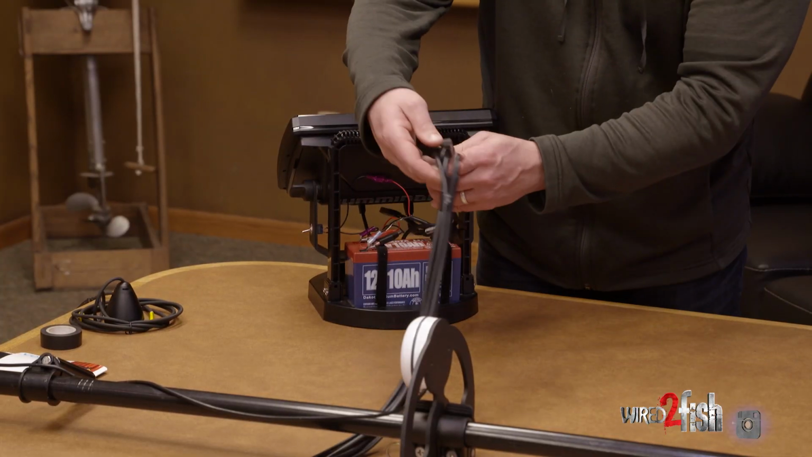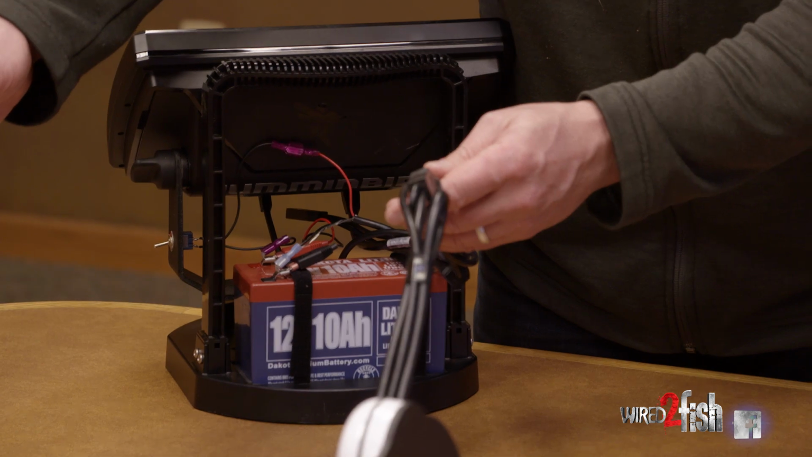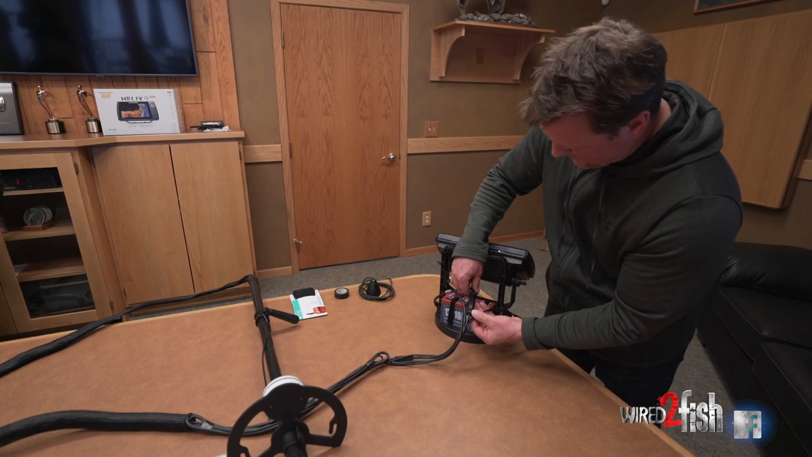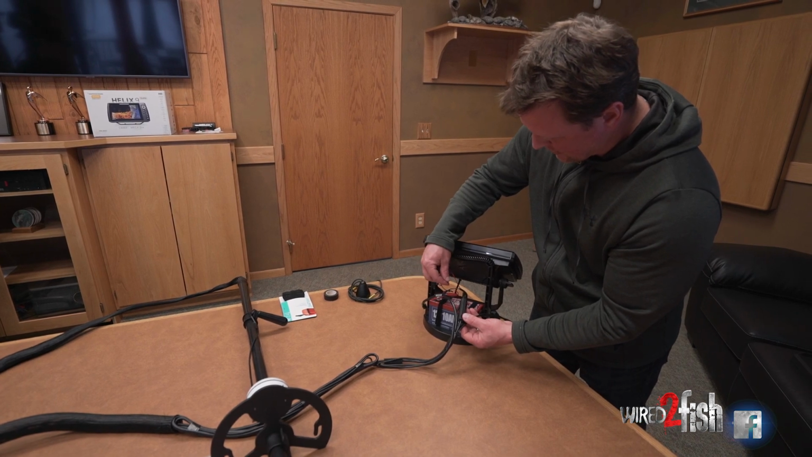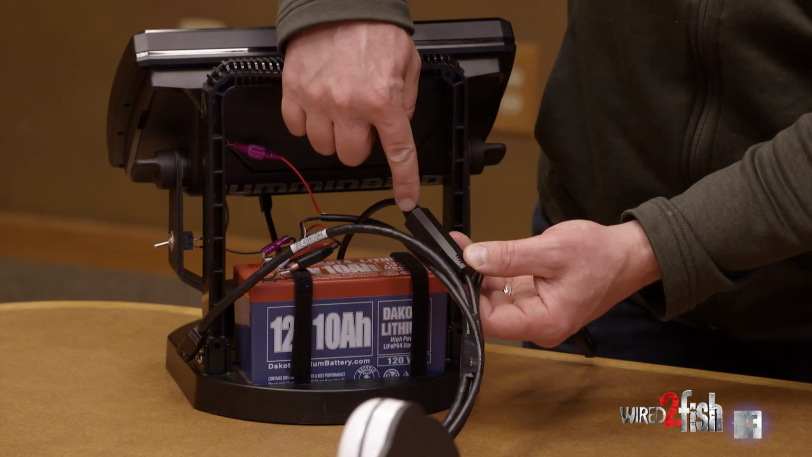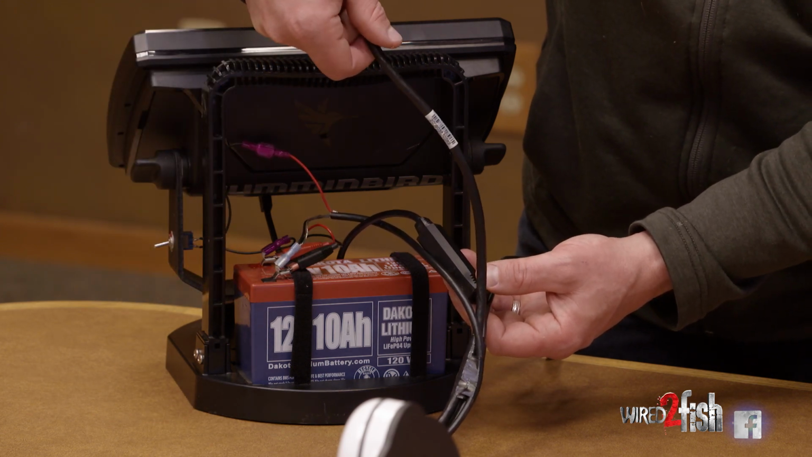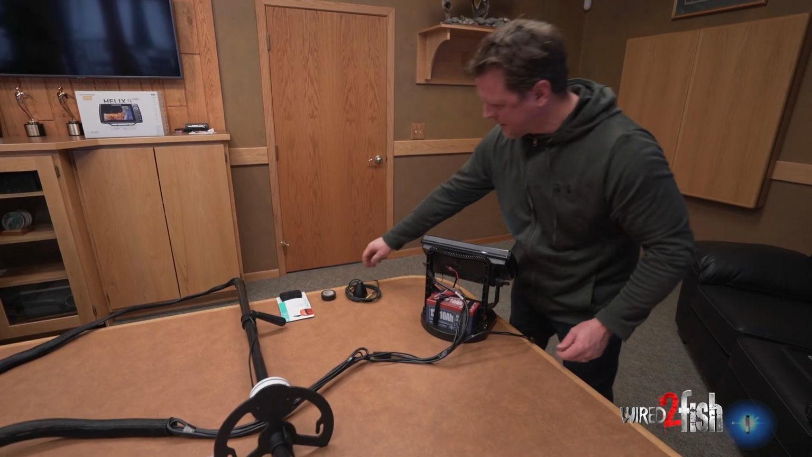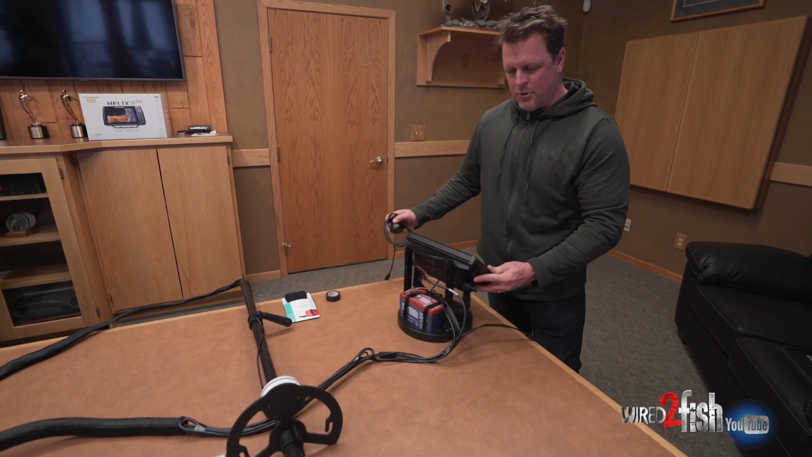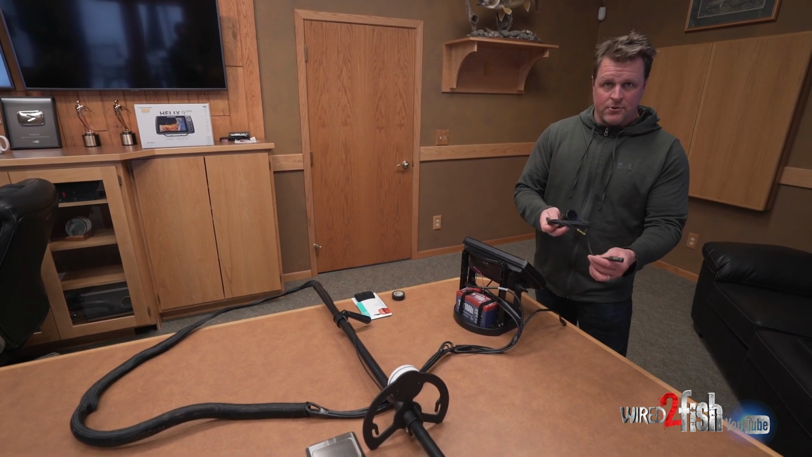We have our bundle here and we have the Y cable connected to the end of the transducer pod. And then at the female side of the Y cable, we actually have the transducer from the HELIX plugged in here. And then here is the other side of the Y cable, which will plug directly into the back of the head unit. And what that simply allows us to do is have both a transducer from the 360 pod as well as a 2D chirp transducer plugged in.